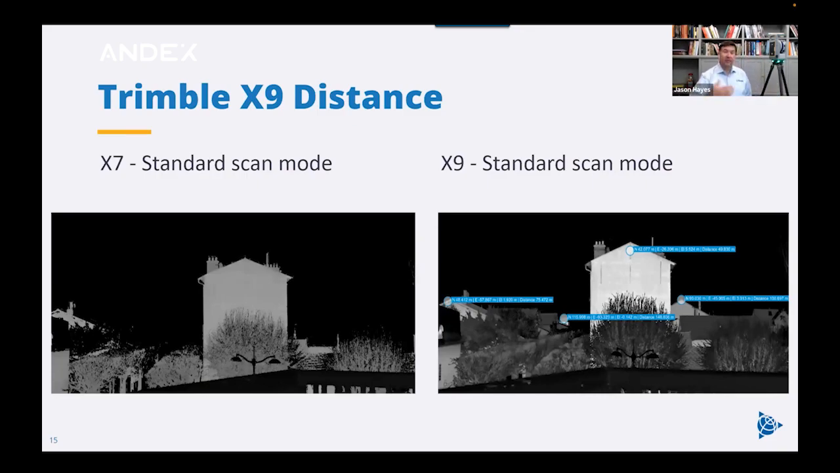So out of that full extent of the X7, still getting a lot of points out there. But if we look over back here, this is out of 140, almost 149 meters. You can see we're getting a lot of points out here with the X9 that we're not getting with the X7. Same over on the side here.